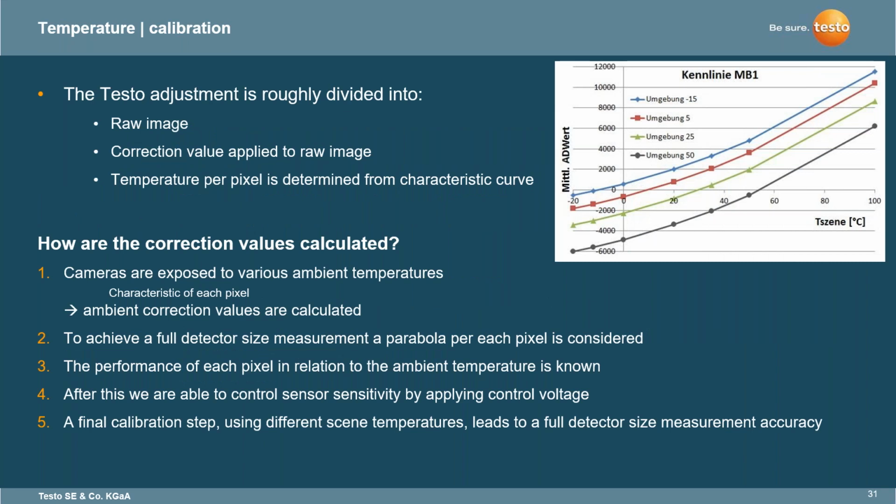So the Testo adjustment is roughly divided into the raw image, the correction value applied to the raw image, and the temperature per pixel, which is determined from the characteristic curve. My apologies, this is in German, but it gives you an example of exactly how this is calibrated. We're generally taking 3 to 5 points of calibration during the factory calibration, actually putting the imagers into an environmental chamber.